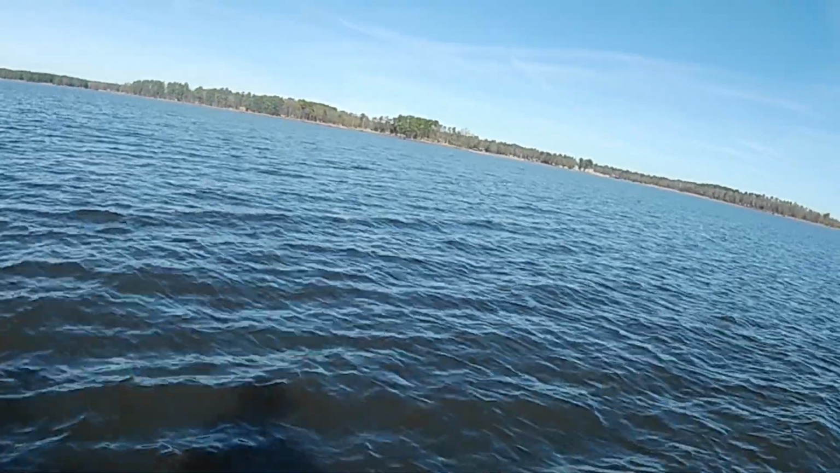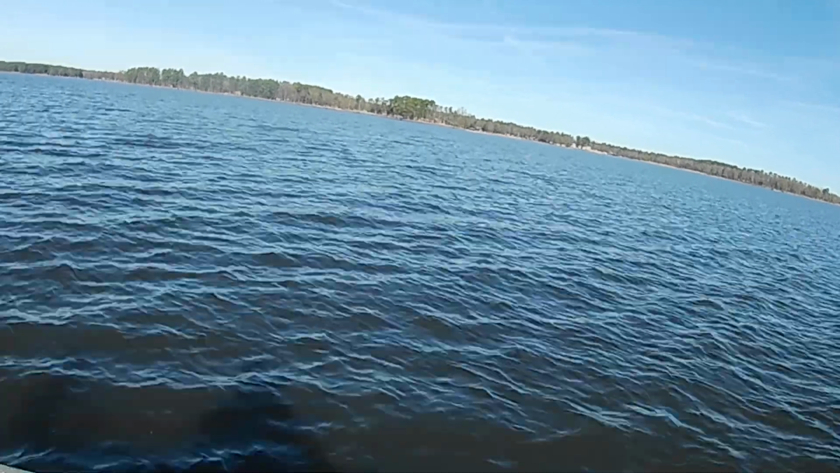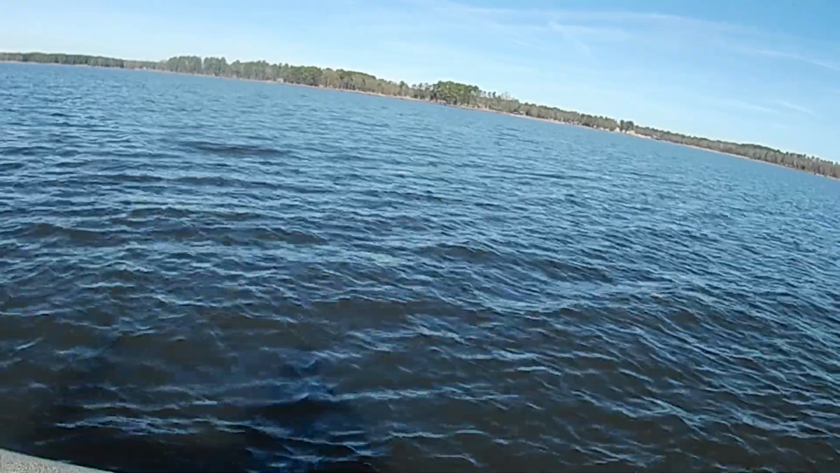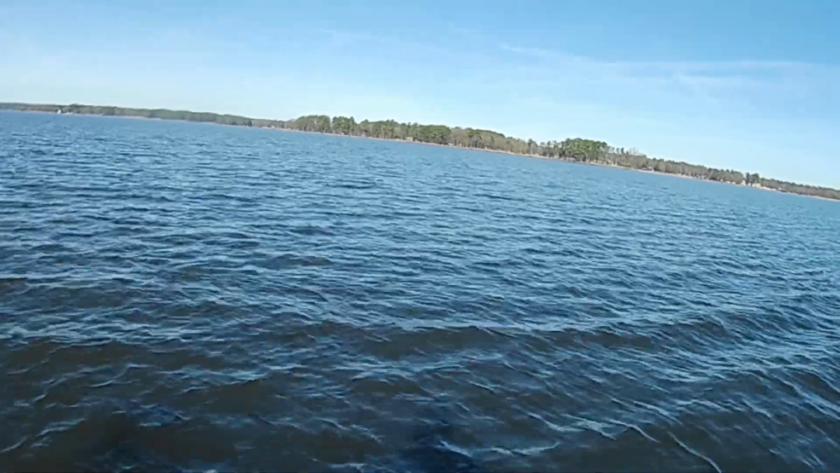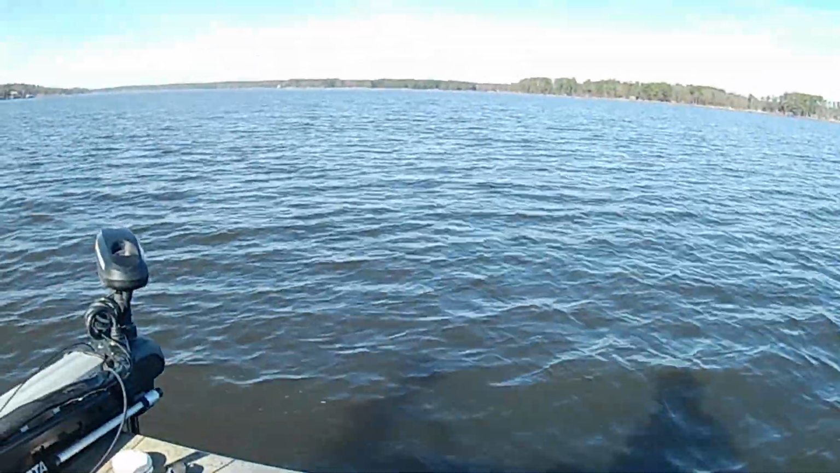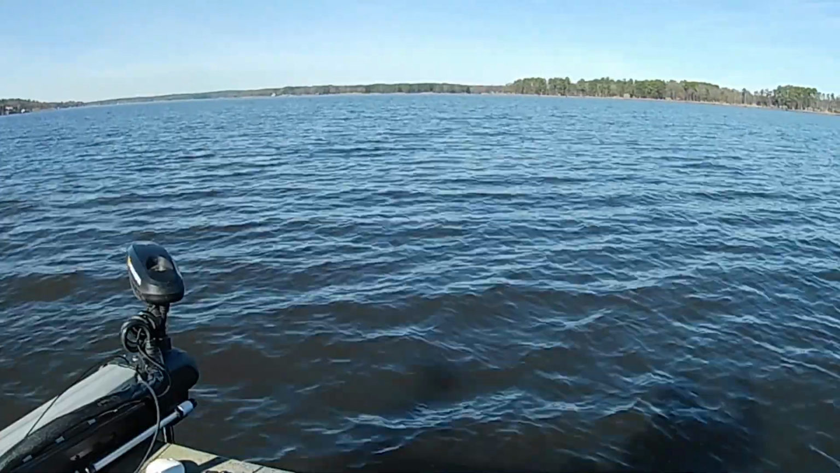I may need to back up through that little place and drift back through that area again, because I didn't go but maybe 10 feet when I caught both of those. I'm going to back up just a little bit through here and let it drift with the wind right back through that little stretch. The wind's laying even more than it was, so I can turn my trolling motor down just a little bit. There's a bite right there.